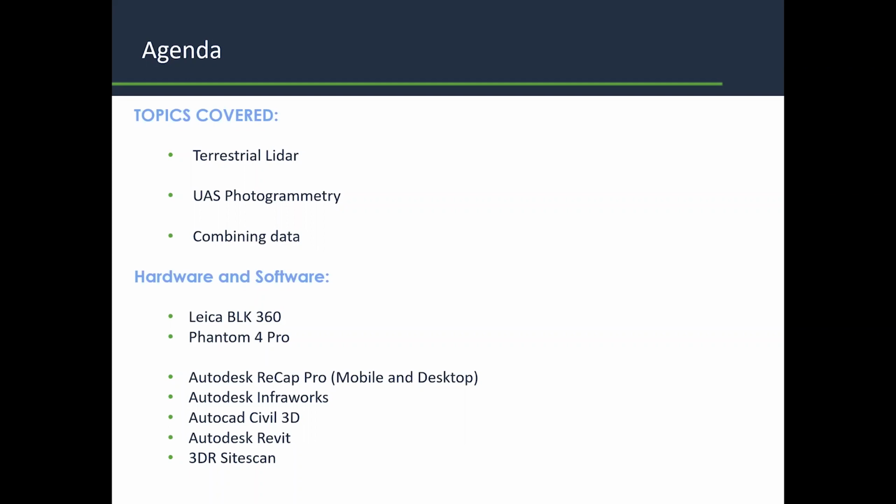So just a little bit of information on the hardware and software side, as far as what was used on this particular set of data. On the hardware side, we're looking at the Leica BLK 360, a very compact scanner. We'll look at some of the specs of that as well. And then on the drone side, pretty much off the shelf, something everybody's probably very familiar with, not really high end as far as the economical side of things, the Phantom 4 Pro.